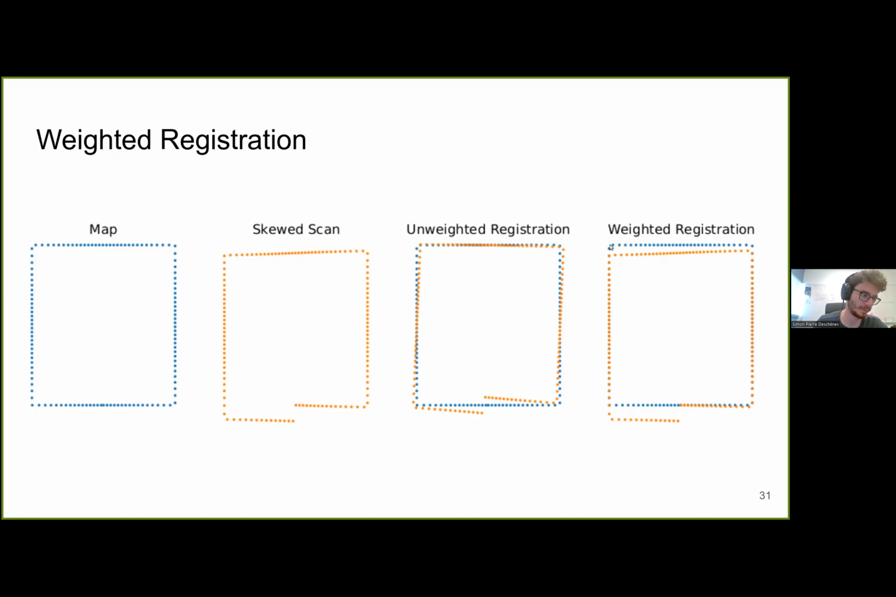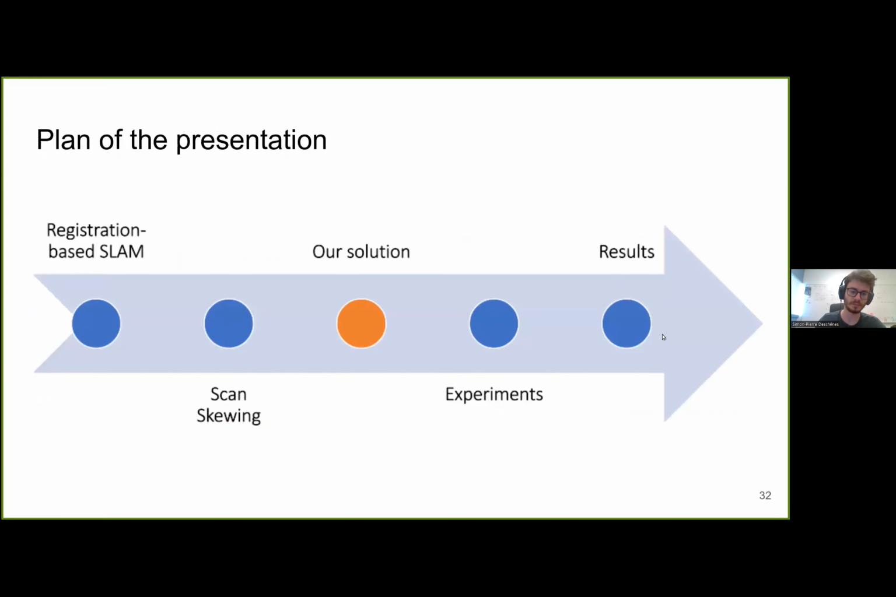So with these registrations, we were able to localize properly, but we were not able to create a nice map of the environment. So what we did to increase the mapping accuracy was to remove points with high uncertainty. If the uncertainty of some points was too high, we just did not add them into the map. So this was our solution.